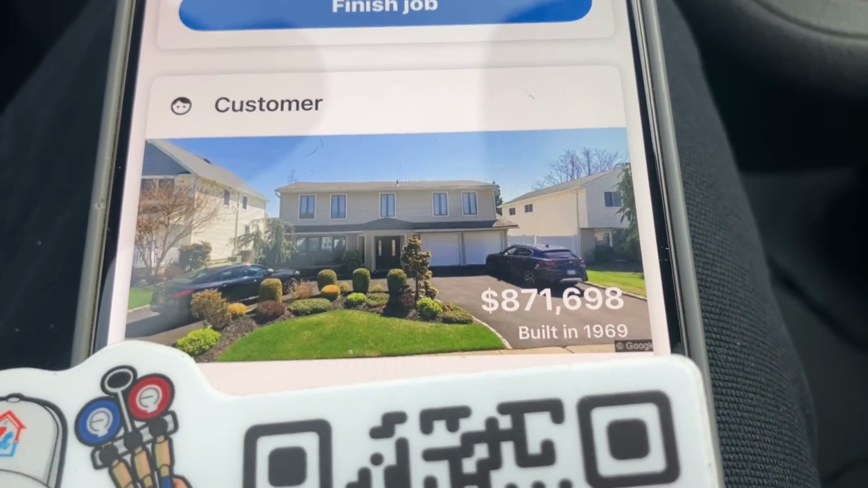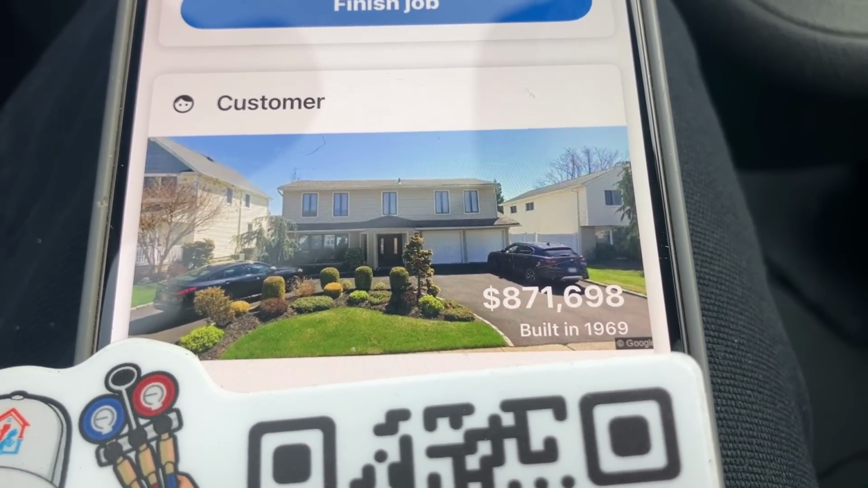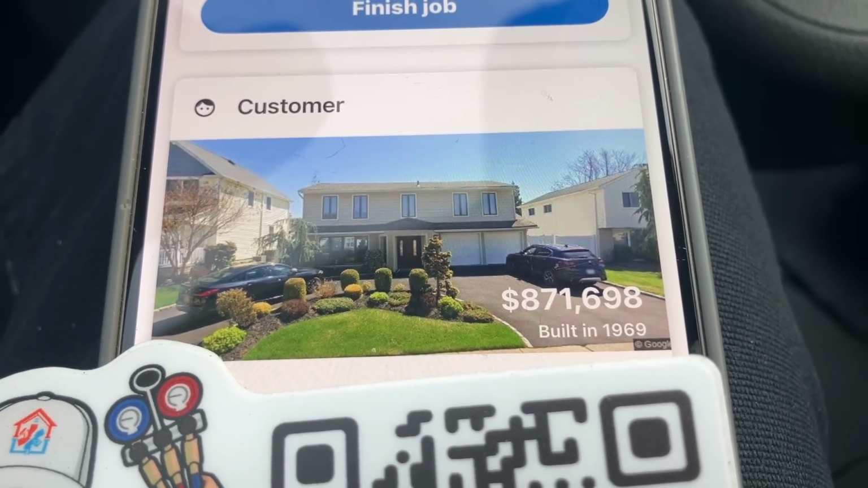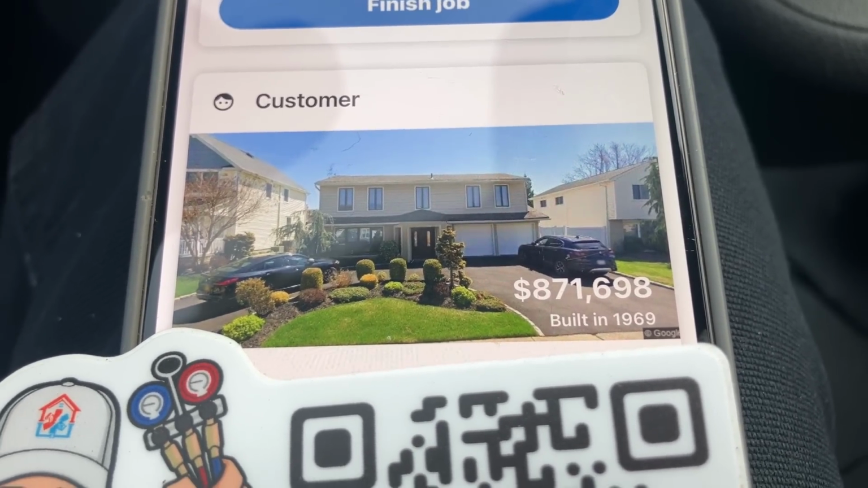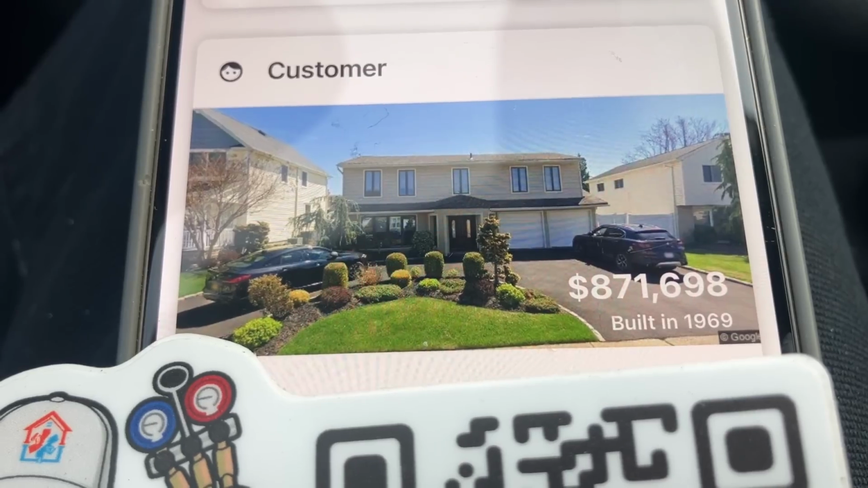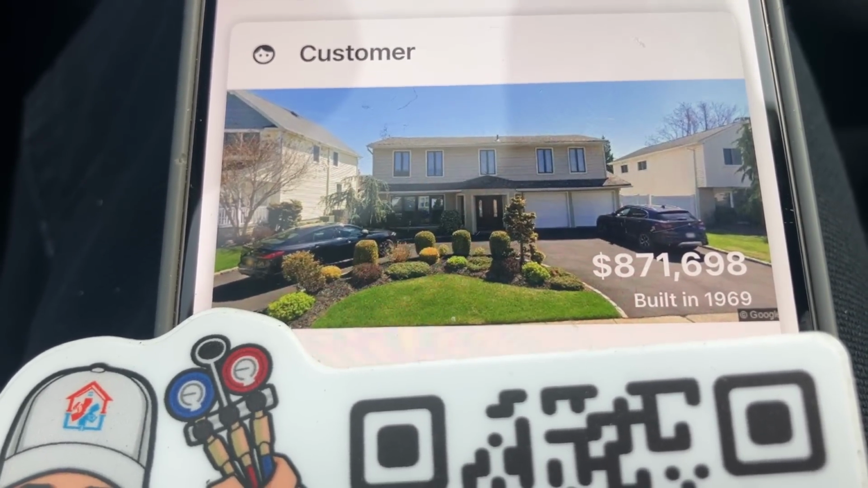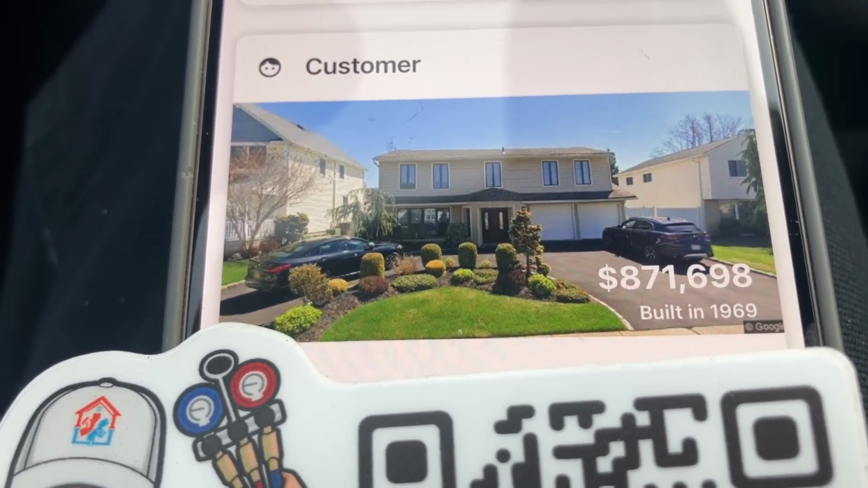With House Call Pro, I get a picture of the property I'm going to, and it generally gives me a dollar amount and the year it was built, and also bedrooms and bathrooms. There was no visible address in front of the house, but that's what I found, and we're here. Let's go ring the doorbell and say hi.